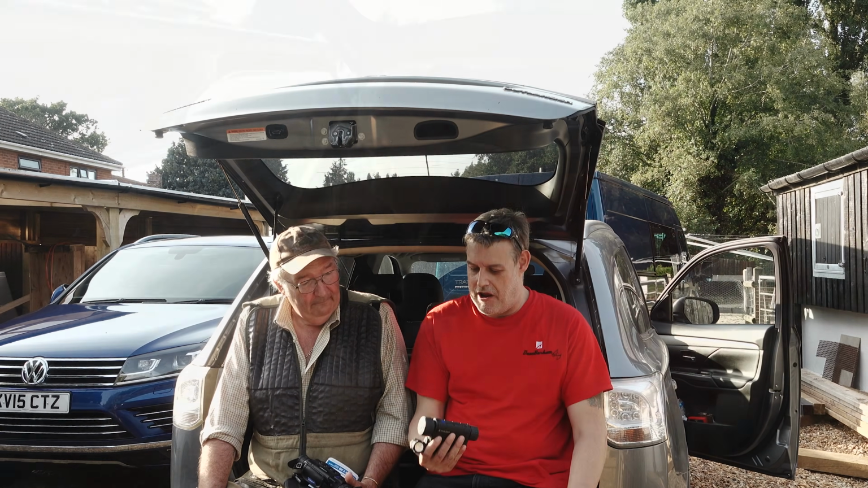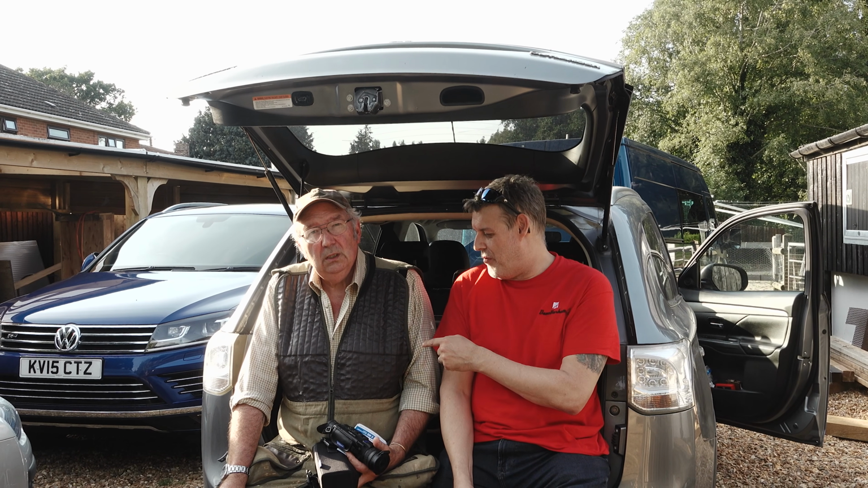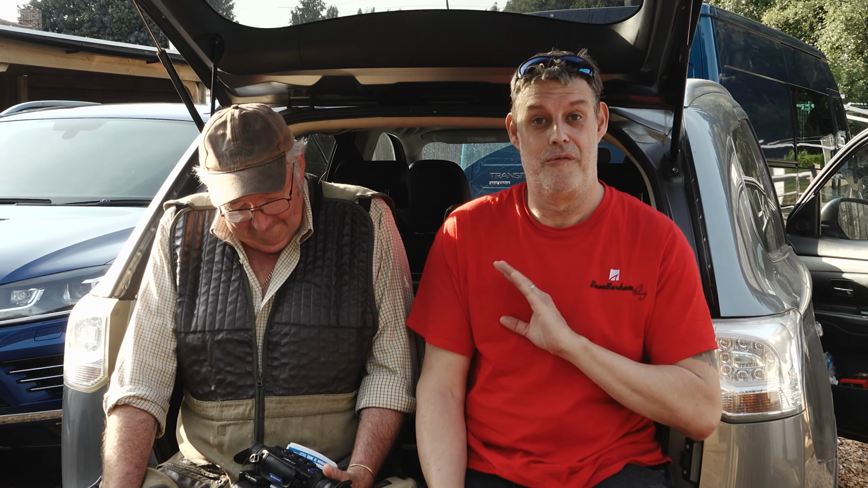Right, so we've got the gear out of the car. Before we start talking about this stuff, you may notice what we're wearing. Terry's got his hunting clobber on, and I've got a bright red t-shirt. Now it doesn't really matter because we're going to be shooting in pitch blackness, but there is a good reason.